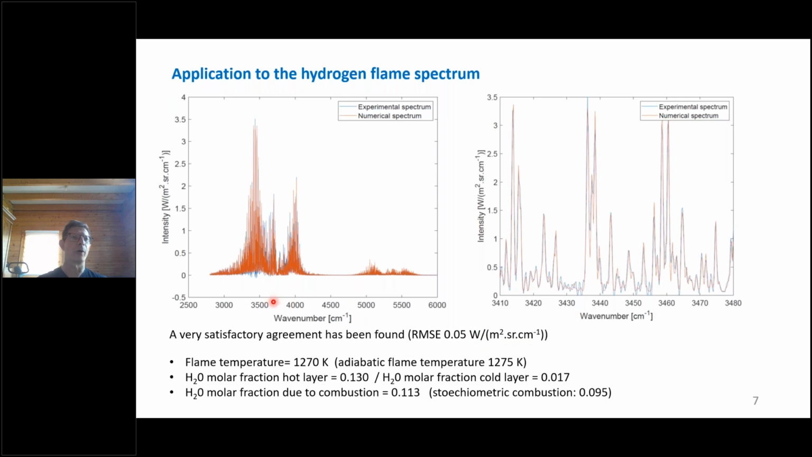And the 0.05 is just 1/10 of this distance here. In this figure, there is a close-up just to show you how good the quality of this adjustment is between the experimental spectrum and the numerical spectrum.